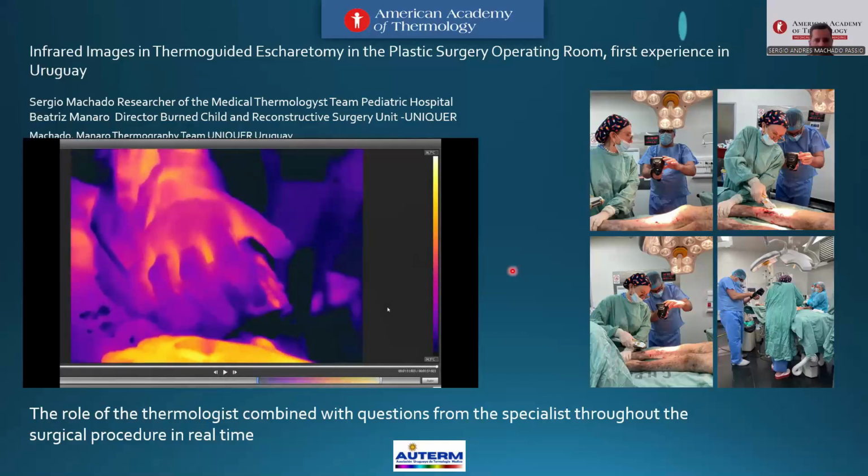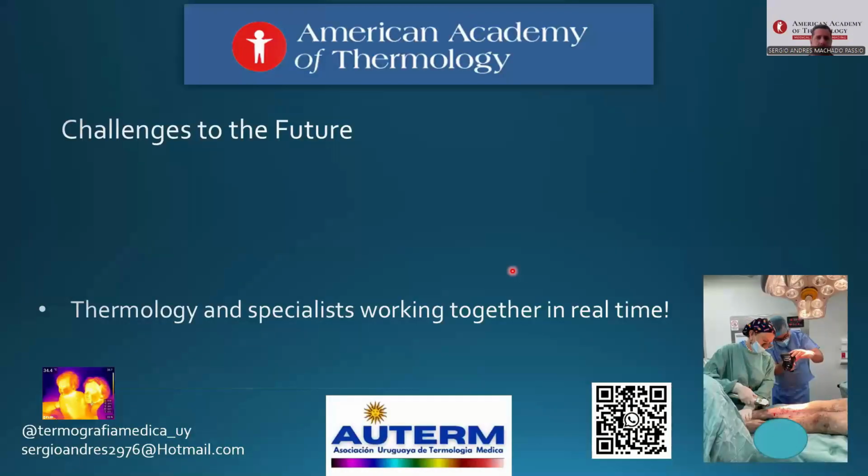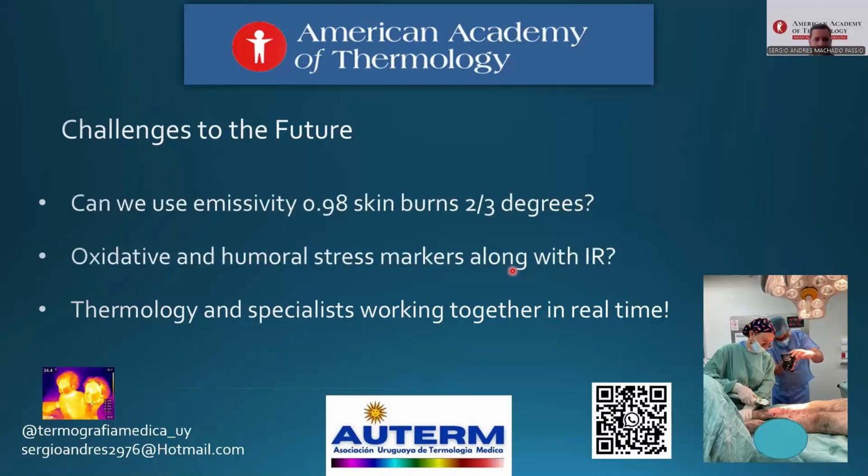This poses the challenge for the future. First, thermologist and surgeons working together in real time. See the picture. We can use emissivity 0.98 for skin burns 2-3 degrees. This asks the questions. And oxidative and humoral stress markers along with infrared imaging, perhaps needed as other gold standard markers. Thanks so much, everybody.